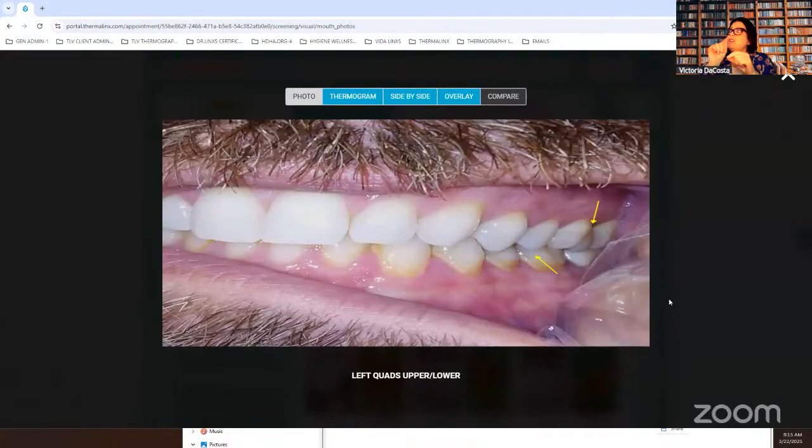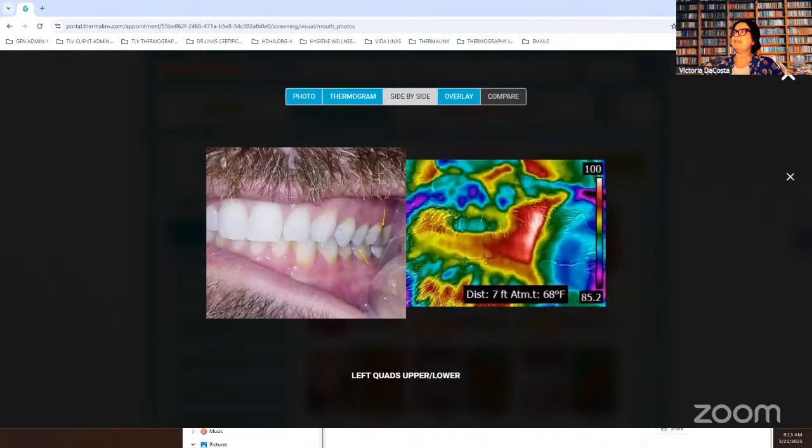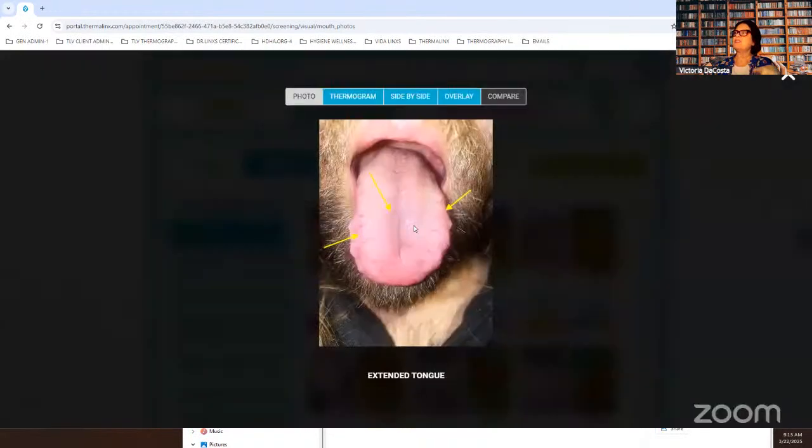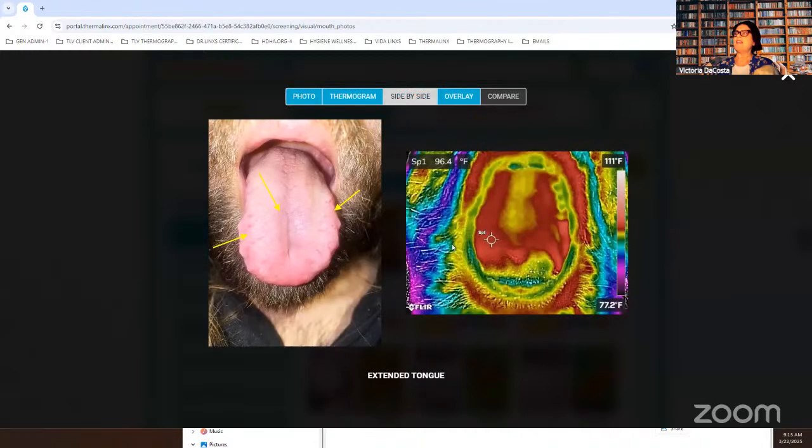Mr. Jacob, you've got an end-to-end bite, and one of the areas contributing, in the condyle, and we'll talk about it, is what's happening in the stresses in your nerves. We've got to get those stresses off the nerves to get you out of pain. Also, let's look at your tongue. Wow, what's going on here?